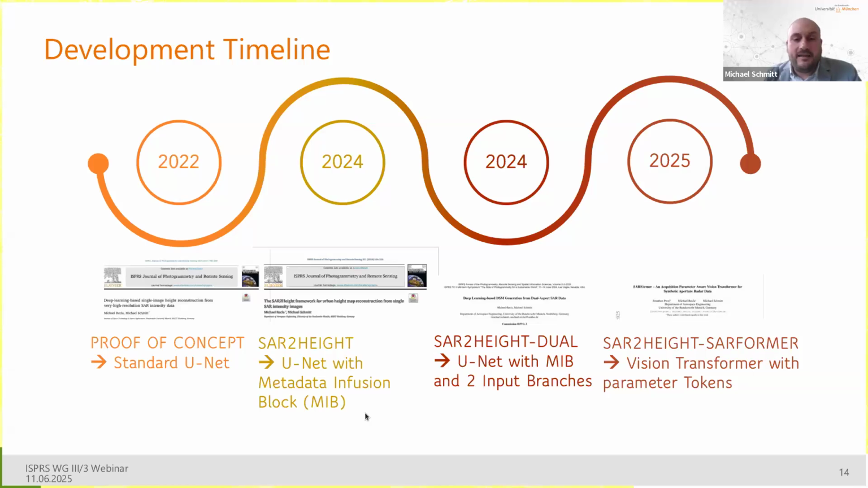I will talk about this later. Shortly after that, we came up with SAR to height dual, another UNet with this metadata infusion block and two input branches as an extension of SAR to height. And I'm very happy that for SAR to height and SAR to height dual, we received lots of support by Airbus Defence and Space to carry out our research and development activities.